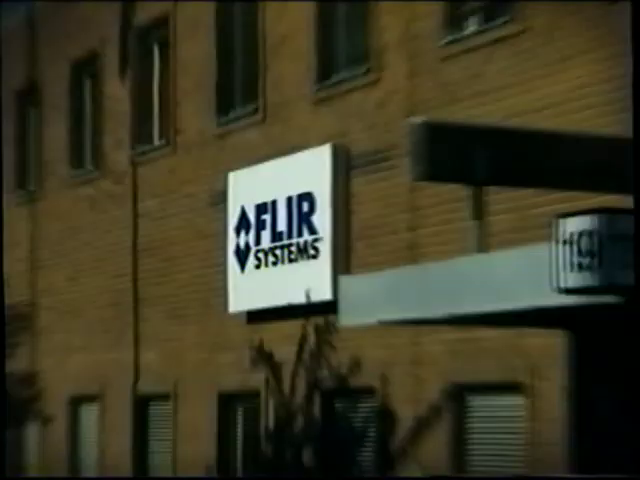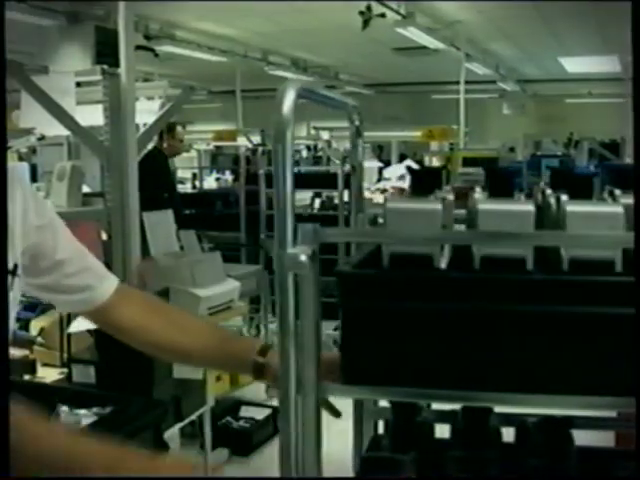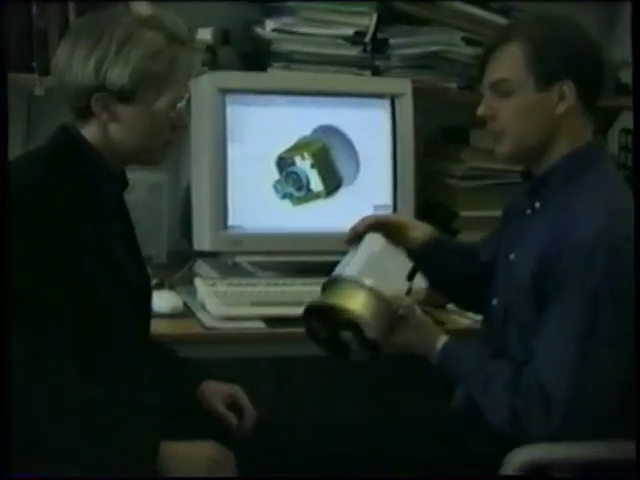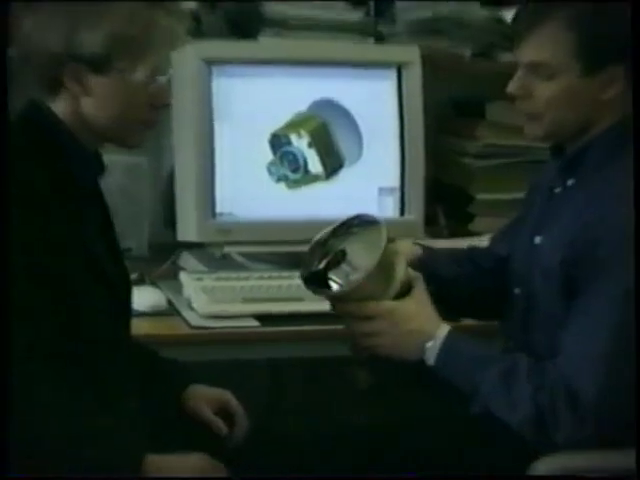And in Sweden, the headquarters for the thermography line, we produce world-leading handheld thermal imagers that measure temperature. Also, Sweden produces some of the advanced infrared sensors for the imaging division within FLIR.